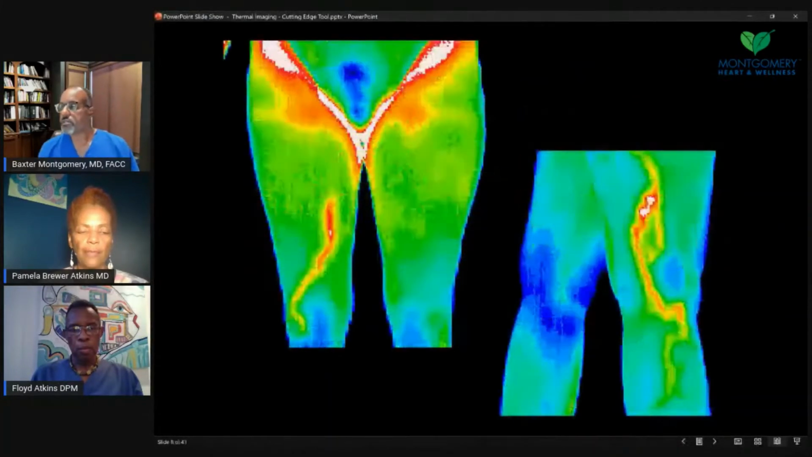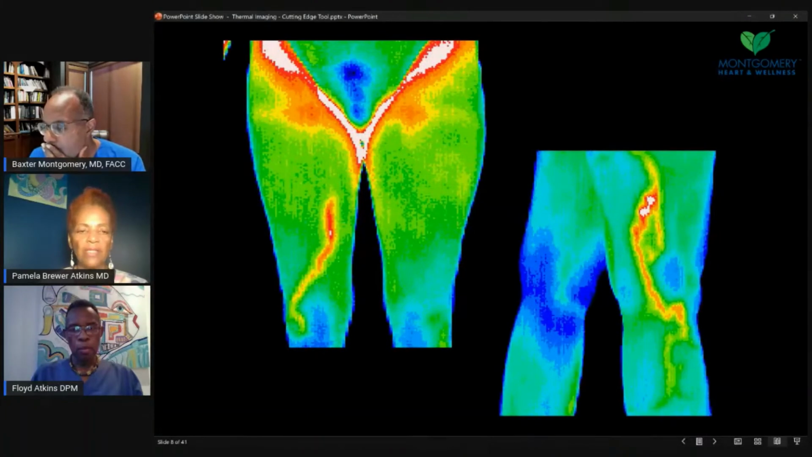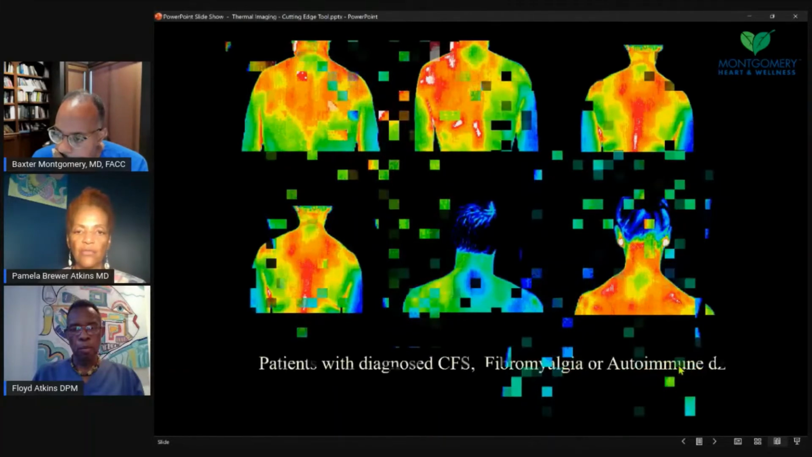Gotcha. When we look at the extremity, we can see different things. Where you see folds in the skin, you're going to see warmth where skin touches skin. And so that's not unusual, but we see this vascular pattern here. And this could be, or usually is, a varicosity, varicose veins. Some people have chronic pain that the doctor is trying to identify, and it's not always easy to identify that the varicose veins are causing the pain. But that is what this person has, a significant varicose vein.